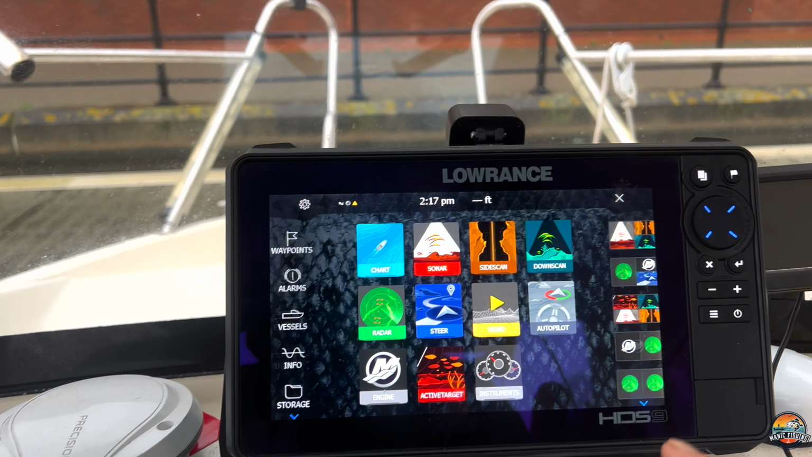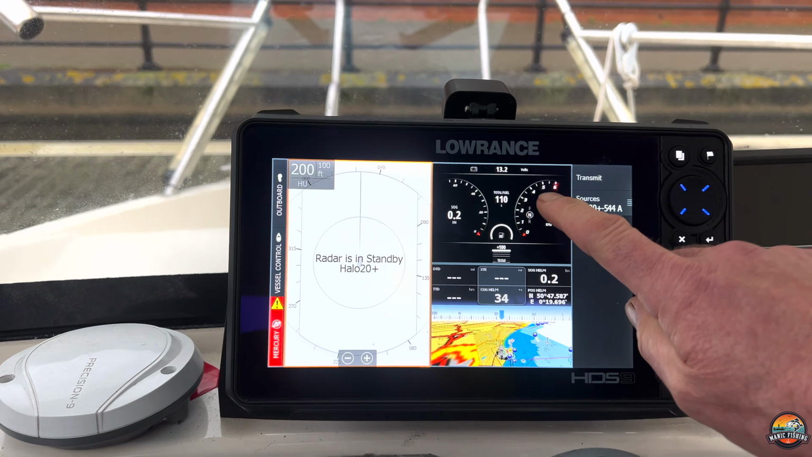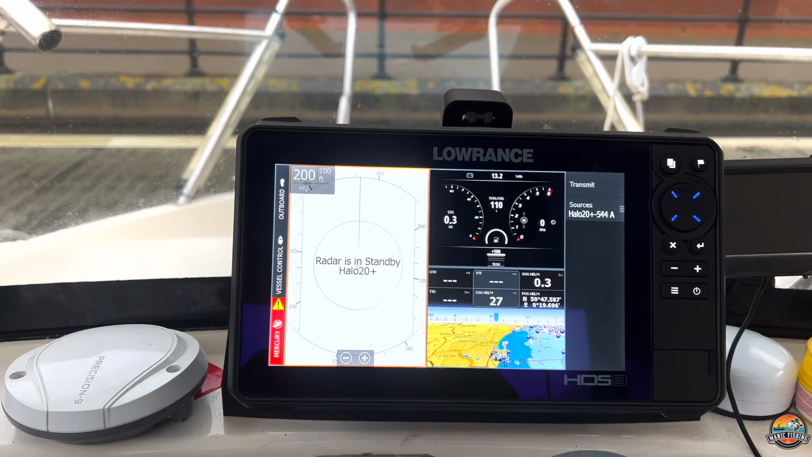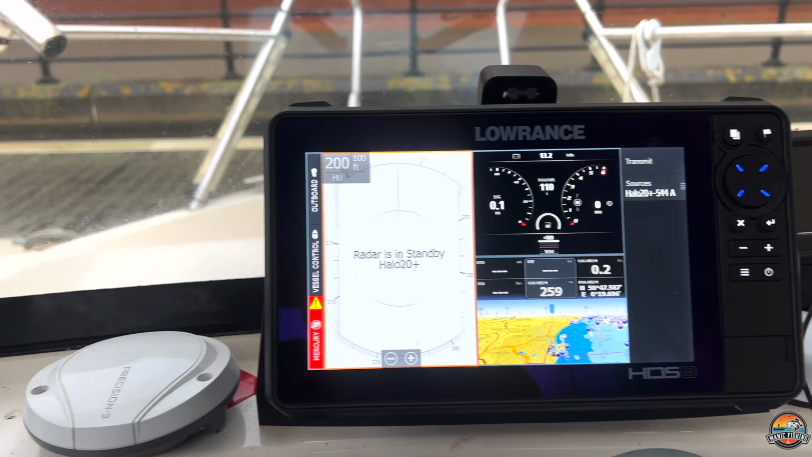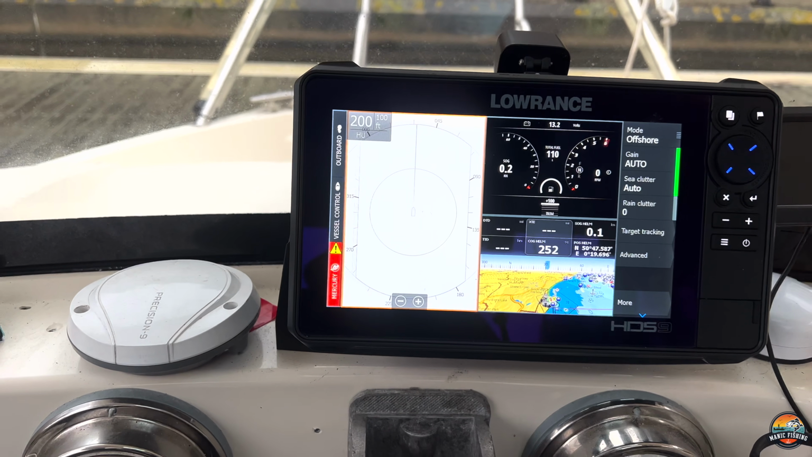And then I normally put it onto this. So that's my VesselView at the top. That's my steer page, which will give me my distance, the time I'm going to be there, my bearing and everything else. And then there's my Halo radar. So I'll put the transmit onto that. So it's detecting the radar now.